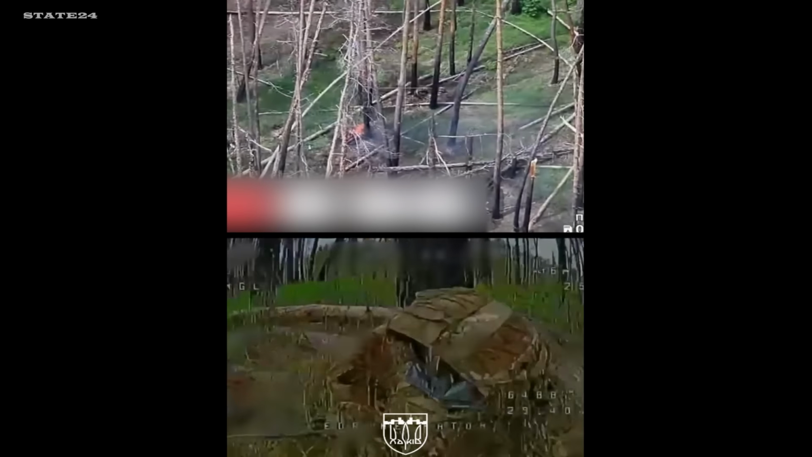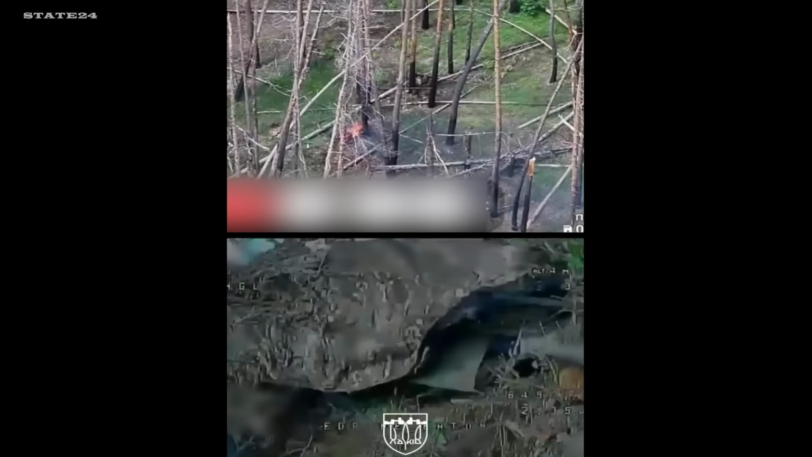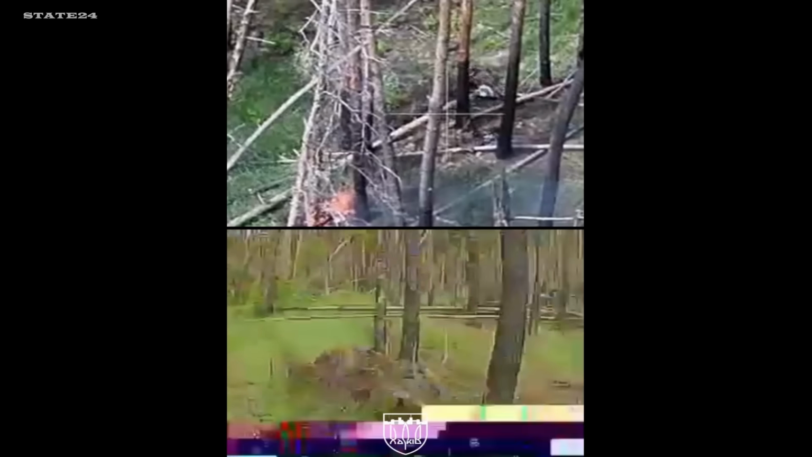This footage may show one of the most unusual moments on the front line. A Russian soldier tried to hide from an FPV drone by staying still under a tree. The drone hit him, but did not detonate. He panicked and tried to move away. A second drone was already in the air. He had no time to escape.